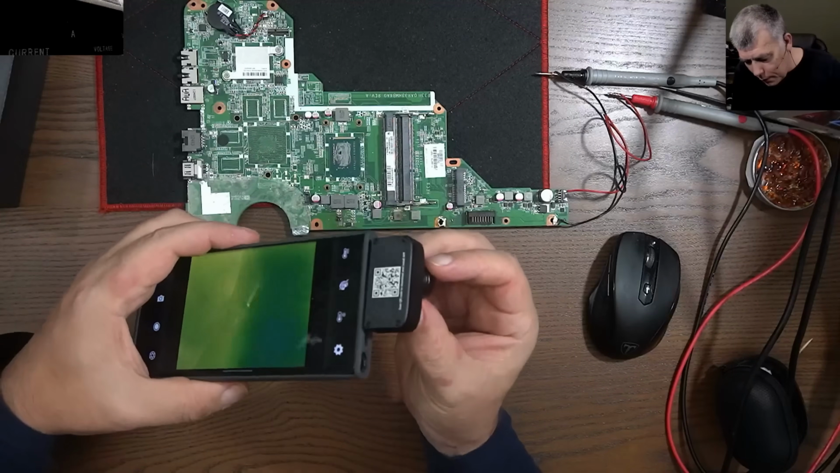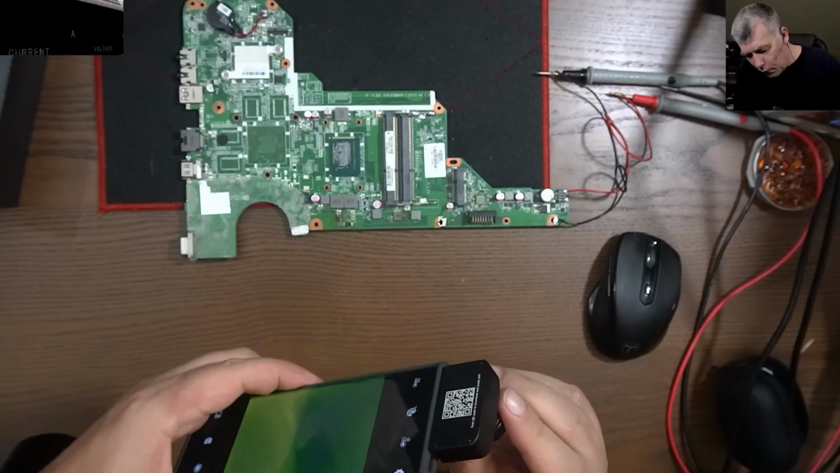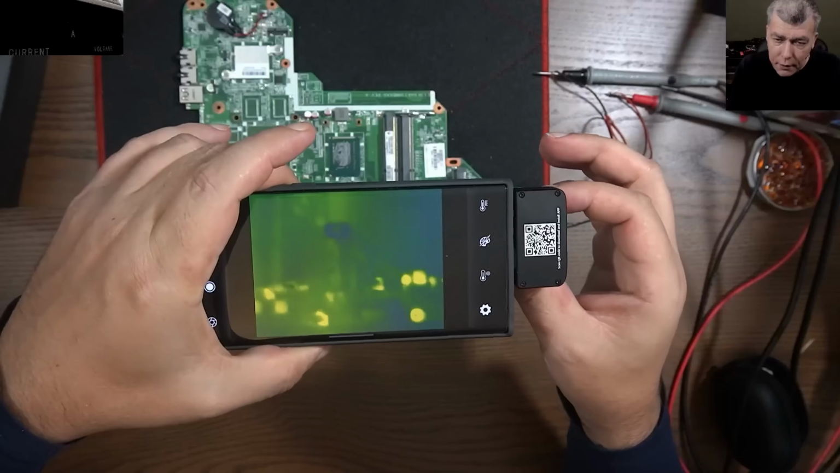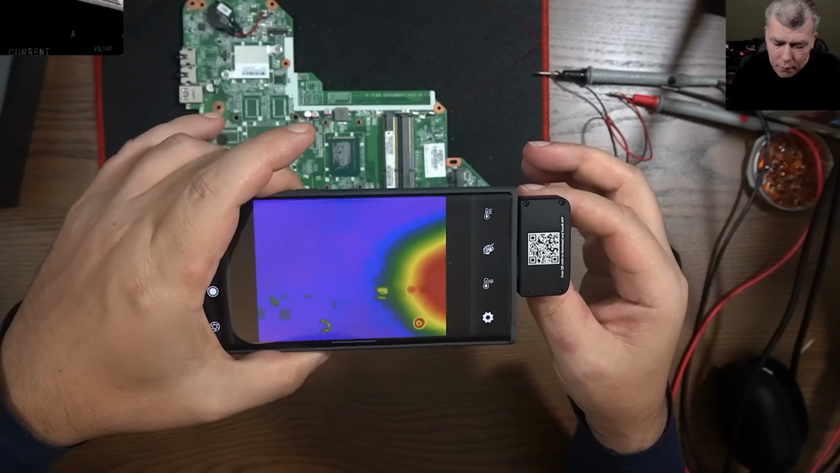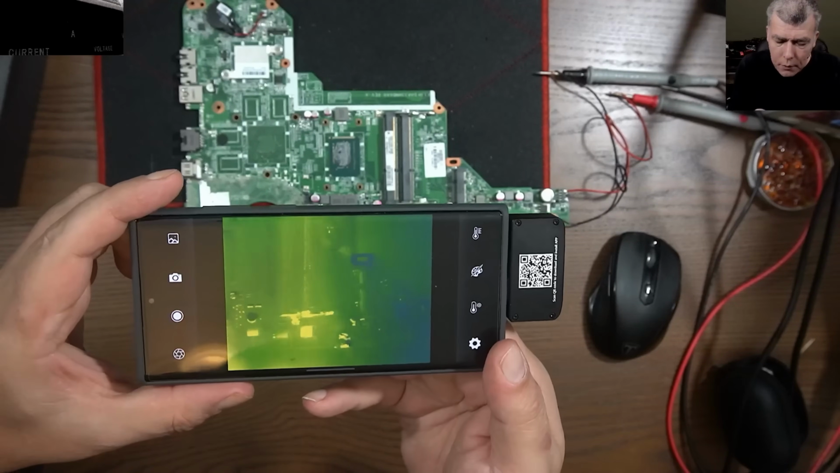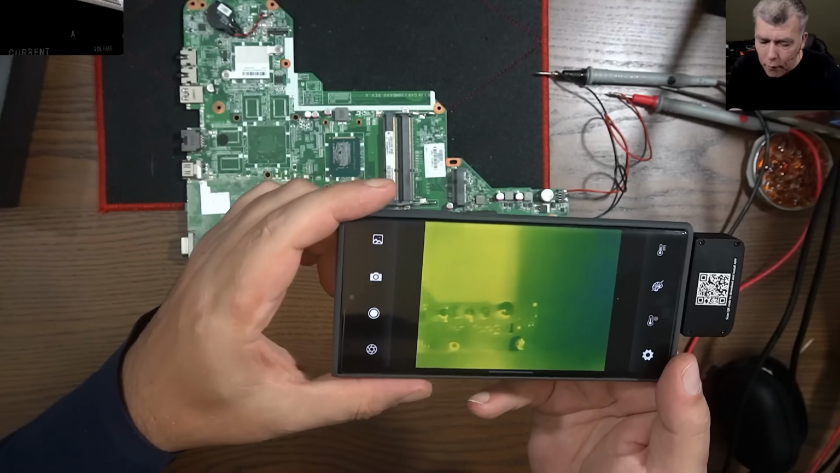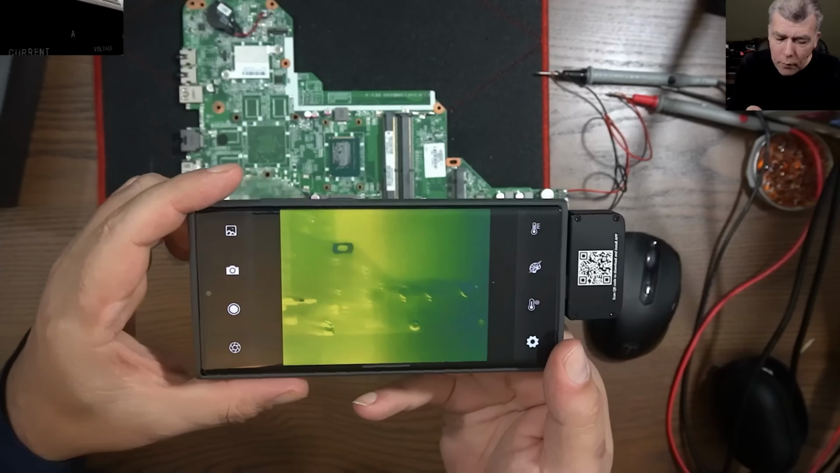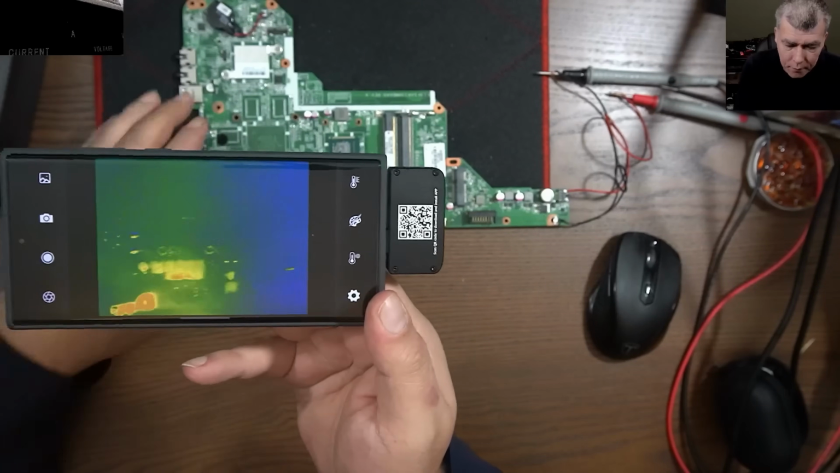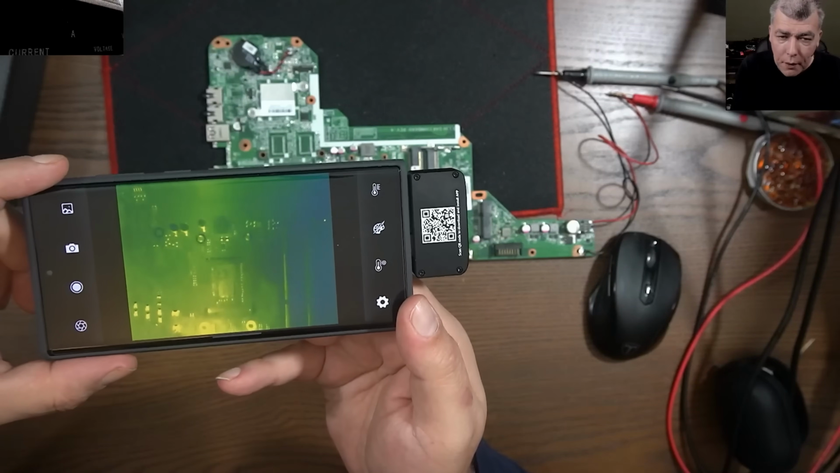Let's use the focus from far. Okay, so you can see I can focus exactly whatever I want to check. So that's how the board looks from far. And you can still see the components. Okay. So what do you think? Looks sharp enough?